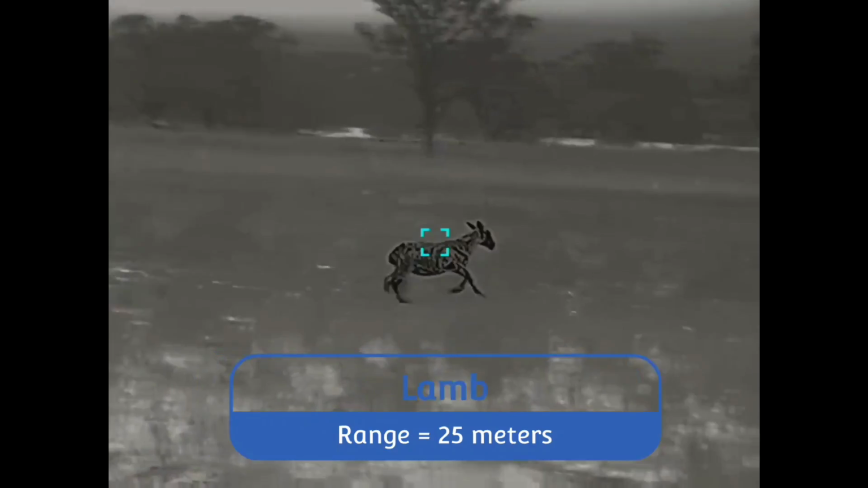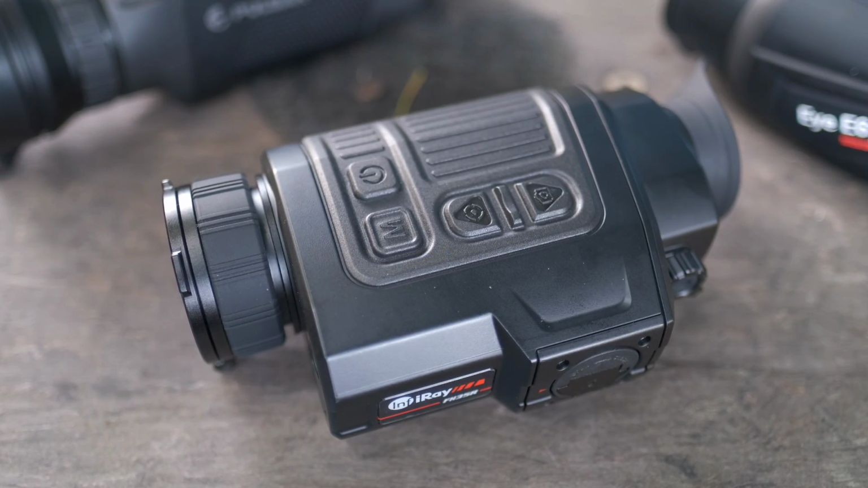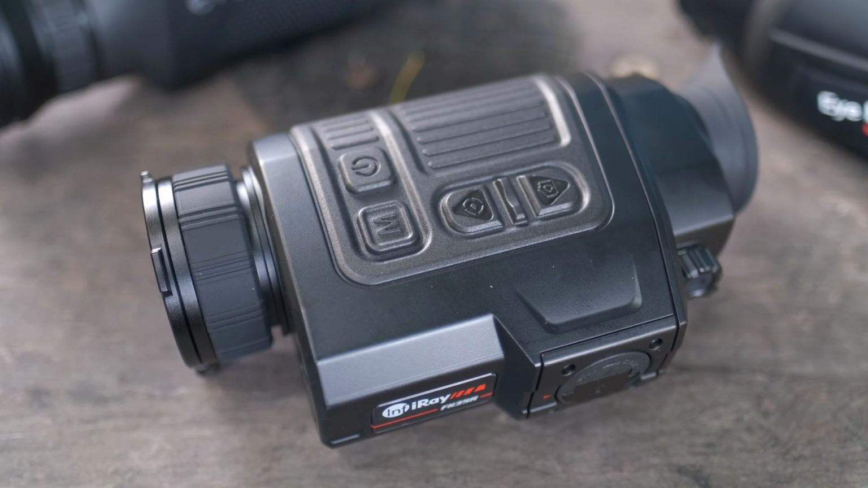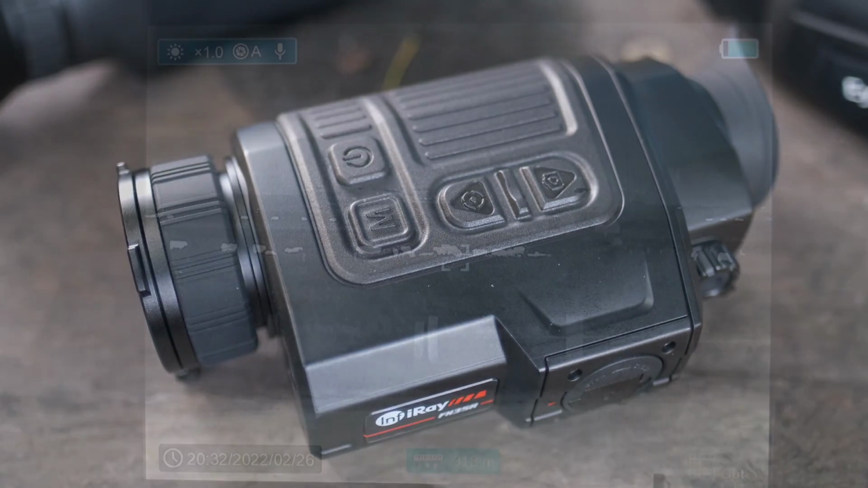Matter of fact, the first night I received the device, I jumped the gate on a farm and bumped straight into 3 wild dogs at 250 metres. High stakes straight off the bat, and I had very little trouble running this scanner without a lot of time with it. Big tick there.